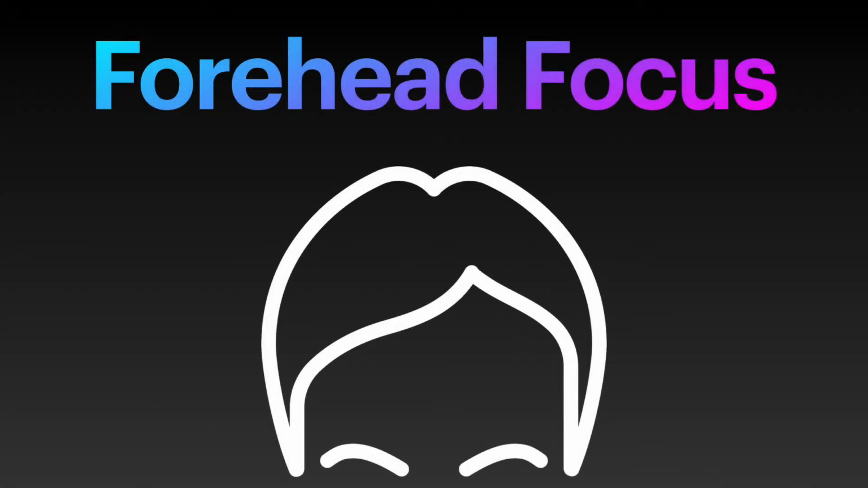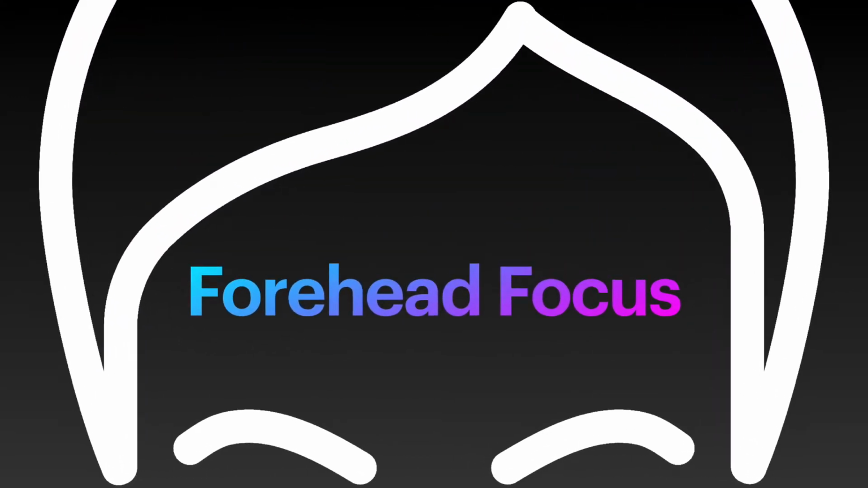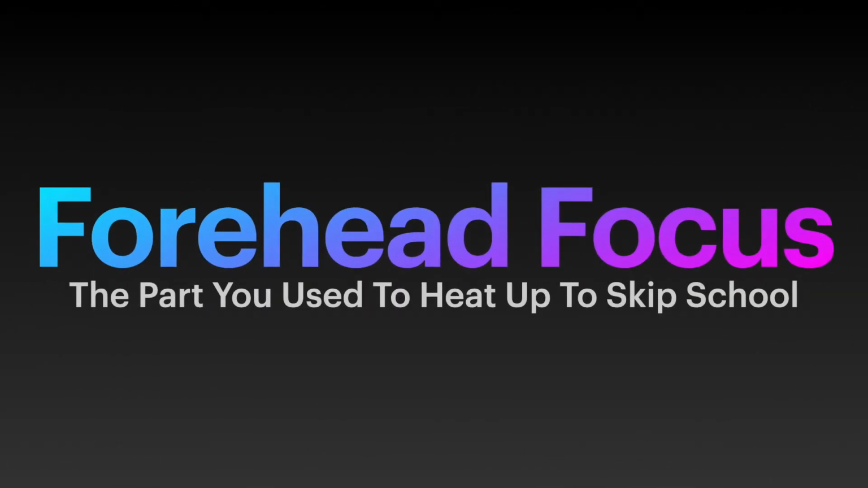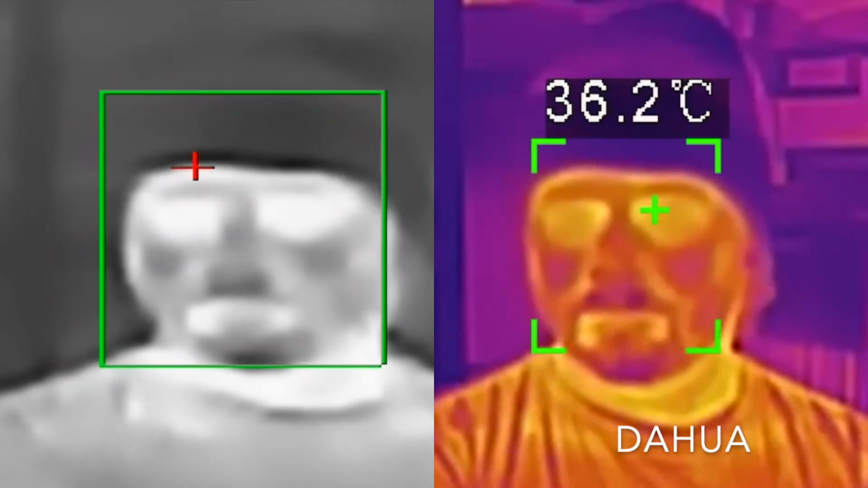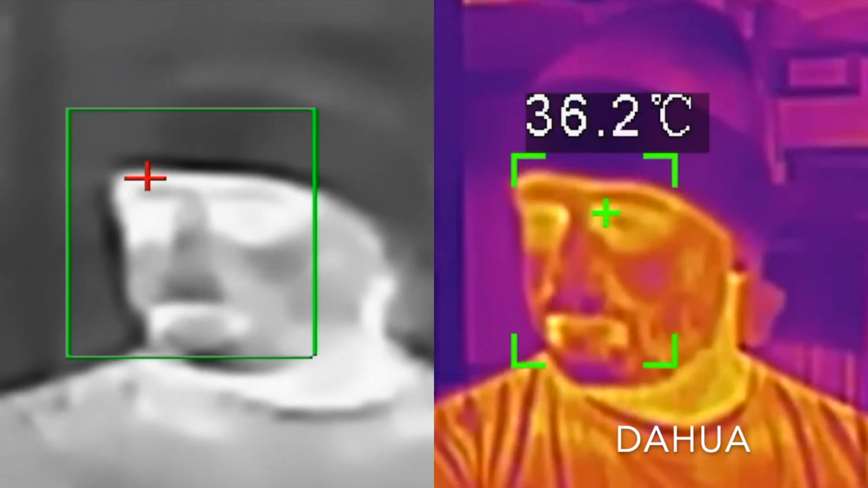Which brings us to the second issue. The second issue that many of those products have is the fact that they measure the temperature only on the forehead, which is against not just ISO regulations, but also against biology. The offset temperature between Dahua camera and the competitor's camera here is 1.1 degree.